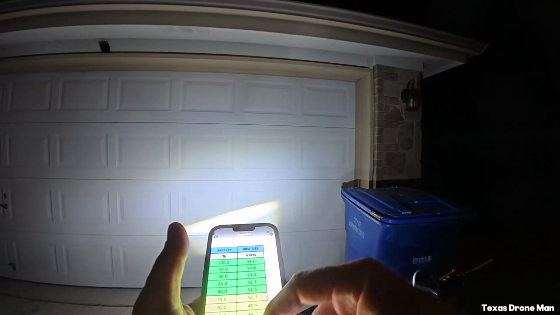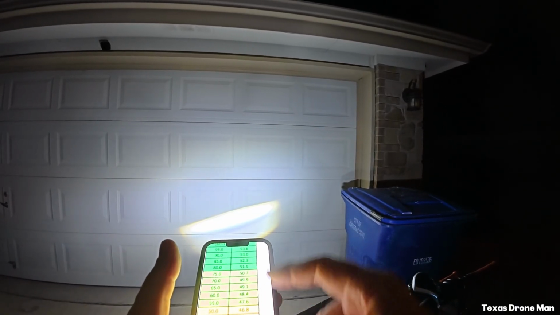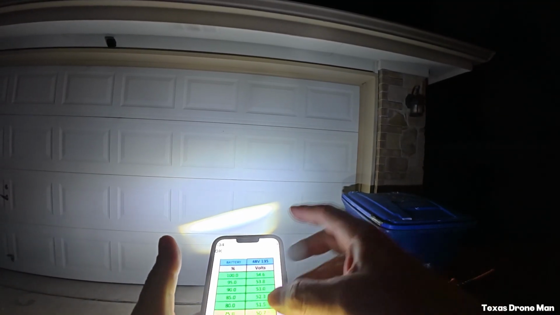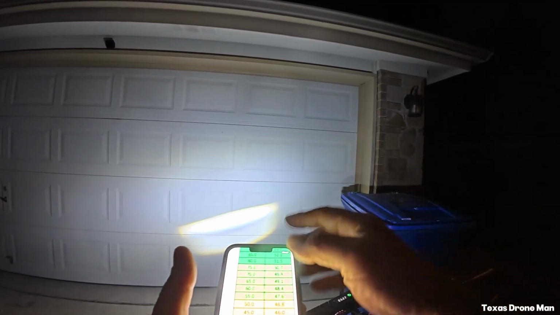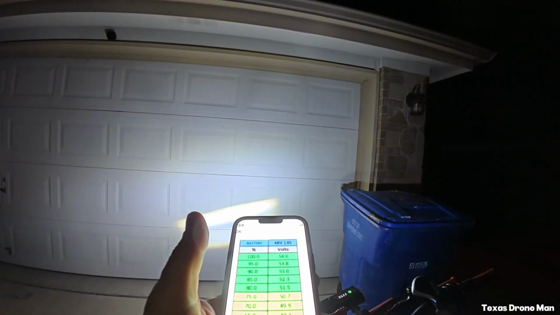You'll just go down on your chart. You can find these charts online, but you'll go down, look at your volts, and then the left column on this one is percentage. So that tells you what percent. Like I said, 100% is 54.6 volts.